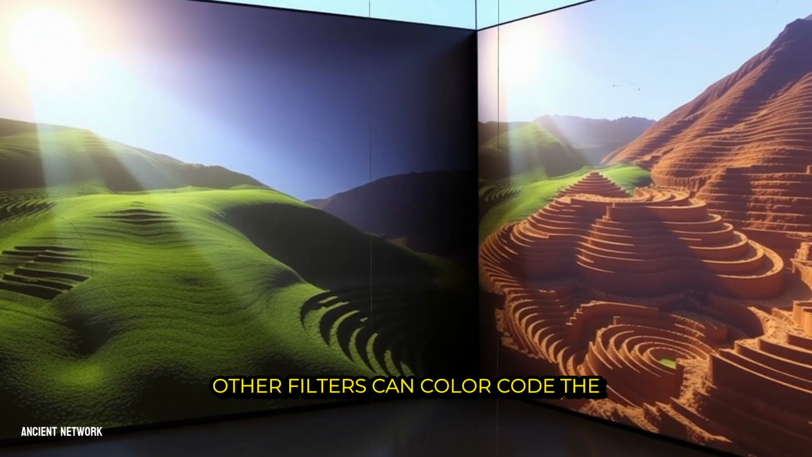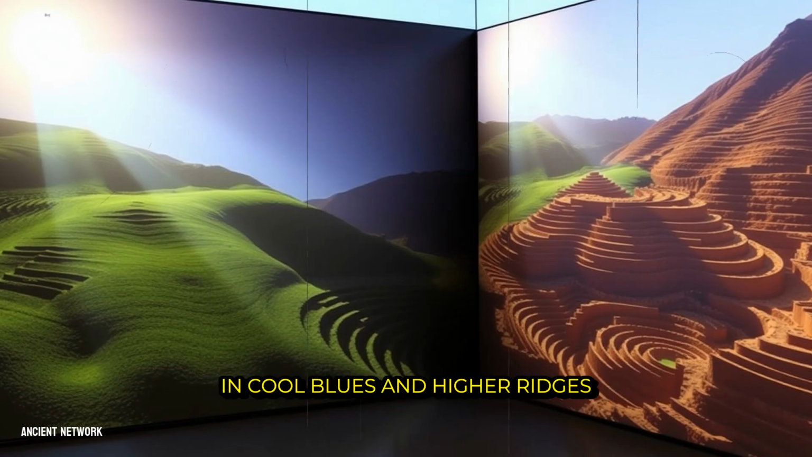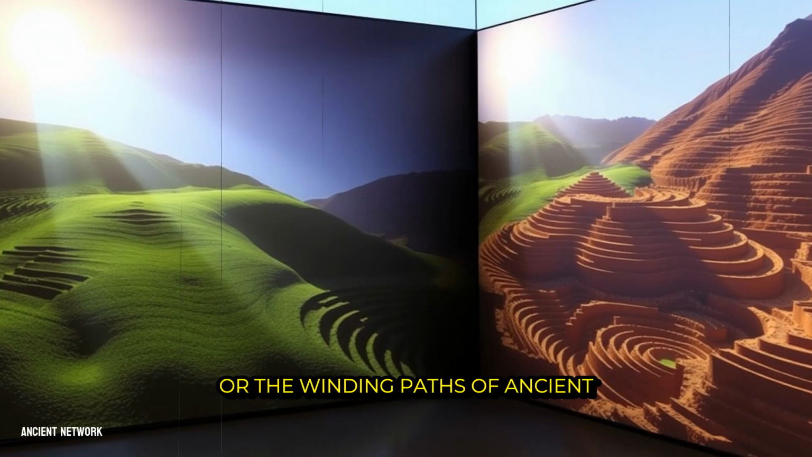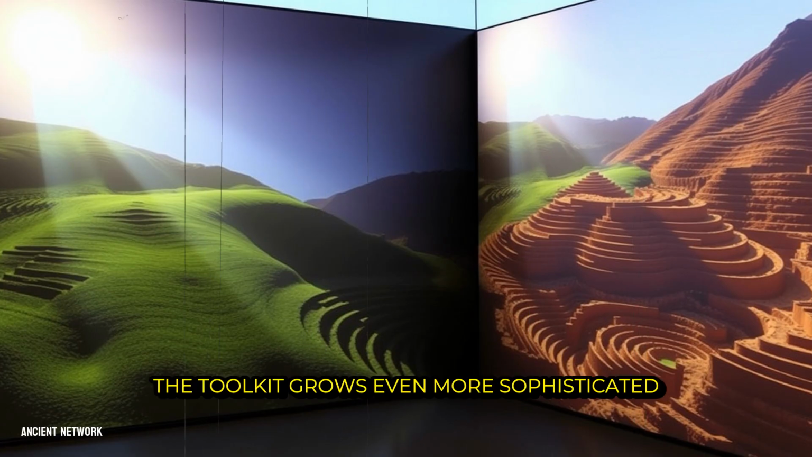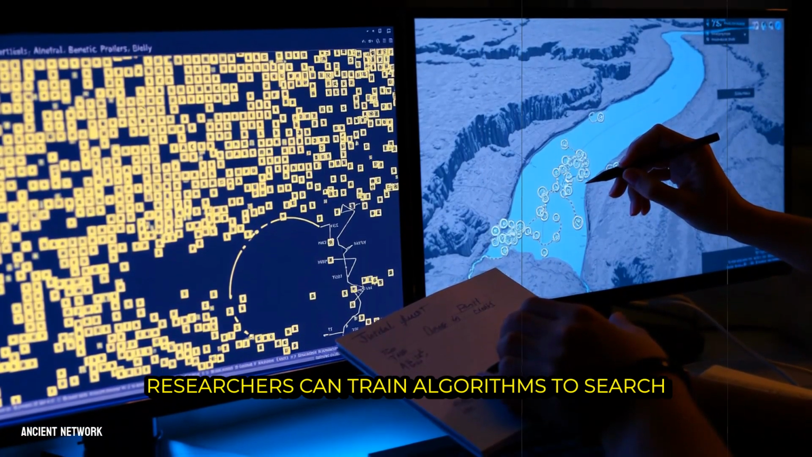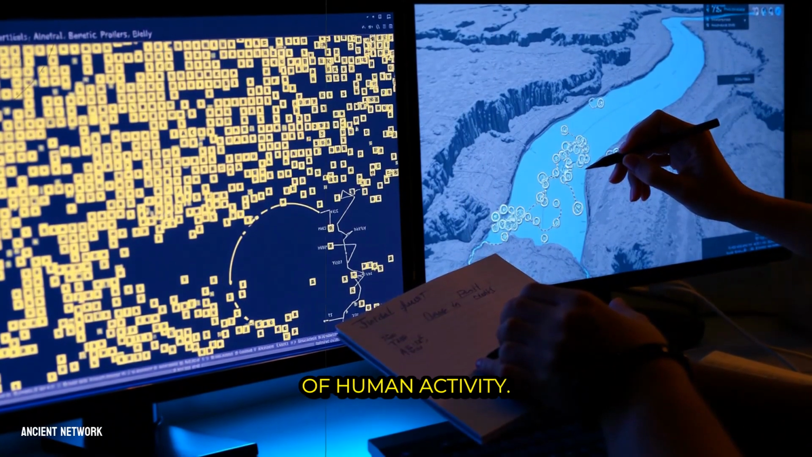Other filters can color-code the landscape by elevation, painting low-lying areas in cool blues and higher ridges in warm reds, instantly highlighting plateaus that were likely chosen for settlements or the winding paths of ancient riverbeds now dry. The toolkit grows even more sophisticated with automated detection. Researchers can train algorithms to search for specific shapes, the geometric signatures of human activity.